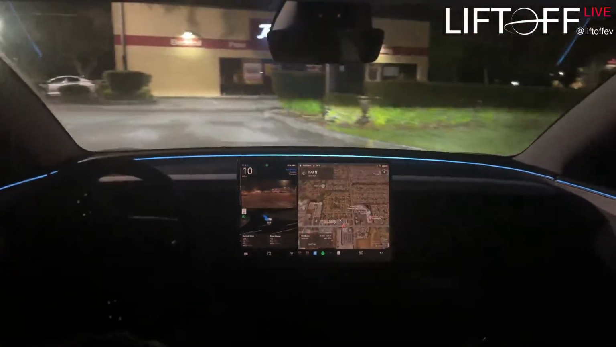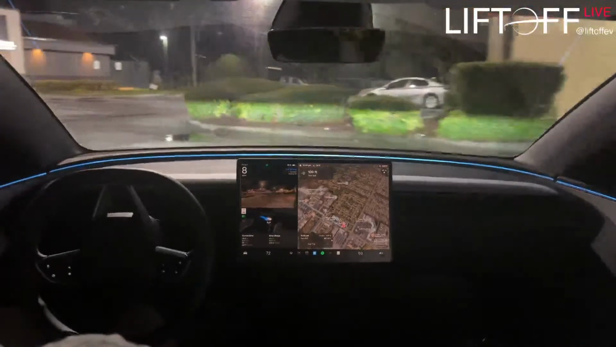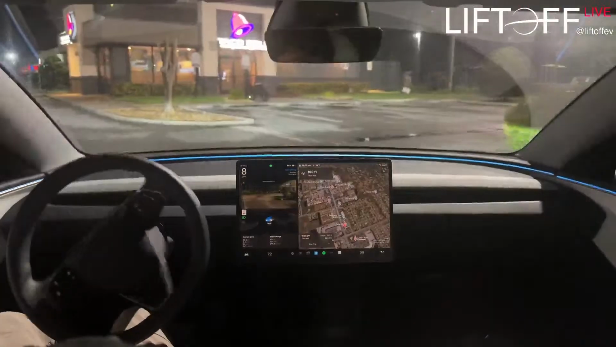Do I have to call it the self-unaliving lane to defeat the algorithm censorship or what? I don't know how this works.